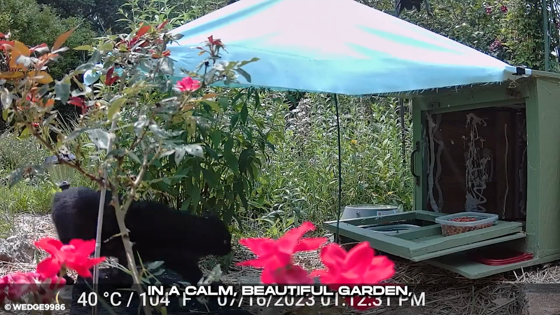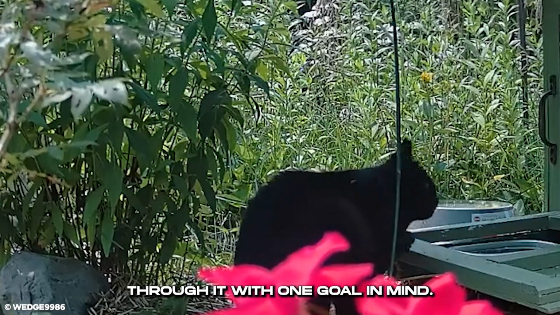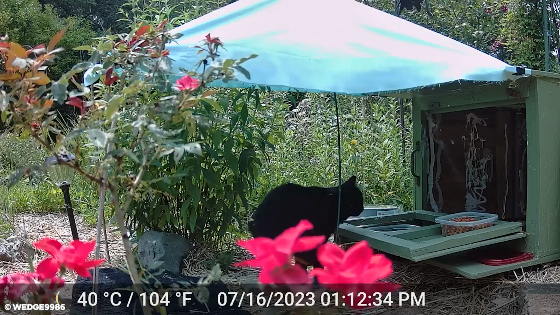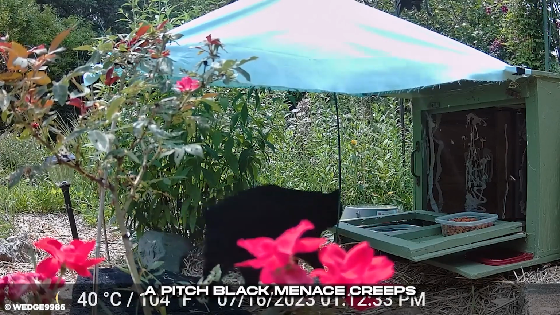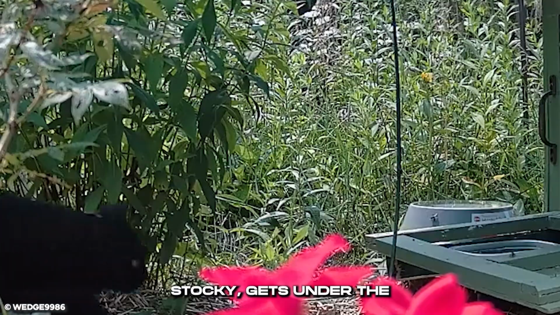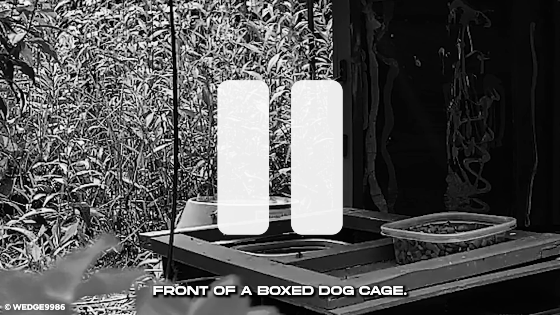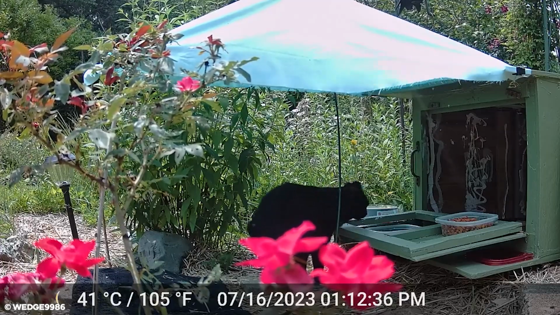In a calm, beautiful garden, a menacing presence creeps through it with one goal in mind. A pitch-black menace creeps into this homeowner's garden. The animal, small and stocky, gets under the shade that had been created. There are some plates in front of a box dog cage. The animal sits in front of it, scratching its ear.